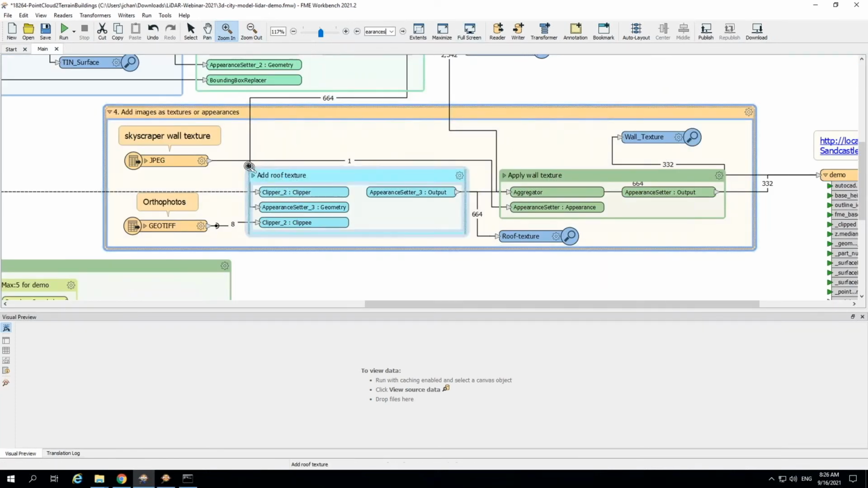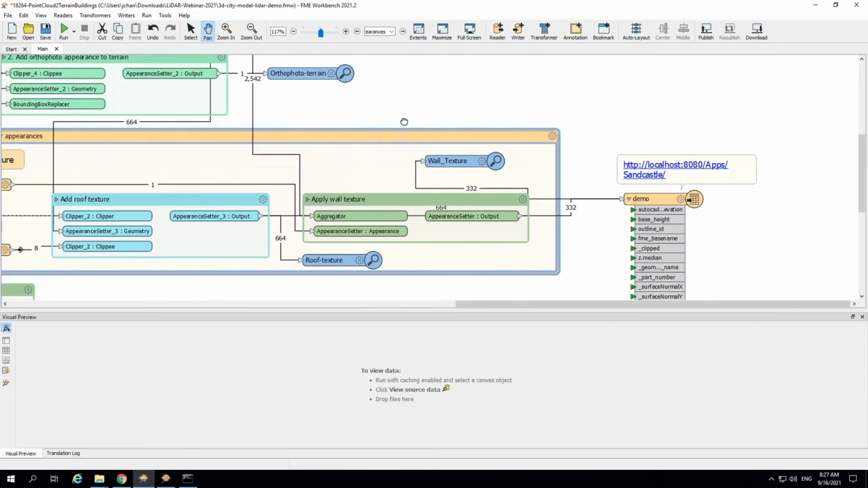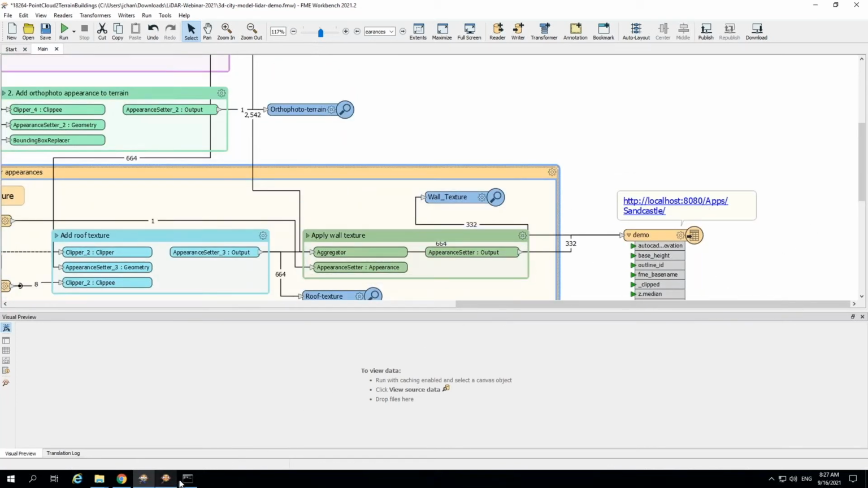The outputs in this particular workspace are to Cesium and to file geodatabase. It really could be either, and I just wanted to show that you could integrate different sources and then write out to multiple formats at the same time. And oops, excuse me, I don't use the zoom function very much. There we go. So this is my Cesium writer, and in this particular workspace, I'm just writing my buildings to Cesium. So we can go take a look there.